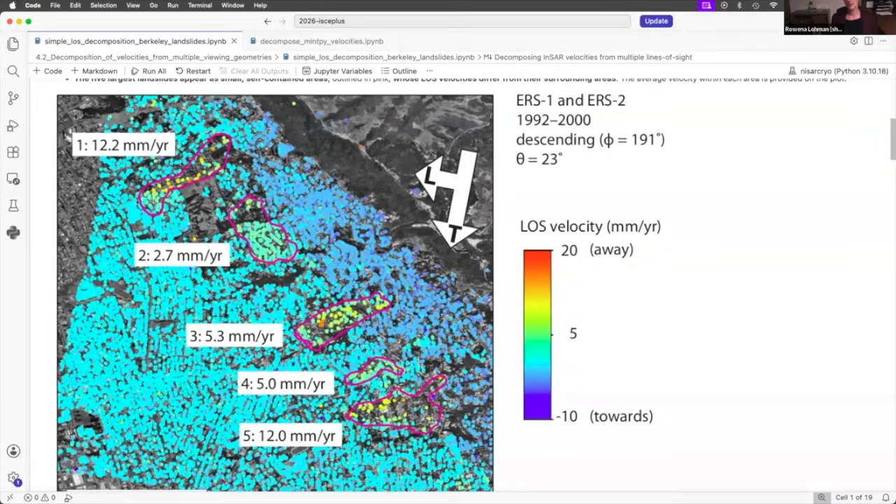And what you're seeing here is basically the average velocity in the satellite line of sight for this particular track over this time period. What's in color here, again, is the line of sight velocity. And these little pink polygons you can see here are the outlines of known landslides. Even just looking at the color, you can see that they are moving at different rates to their surroundings, much of which are building tops, roofs, things like that.